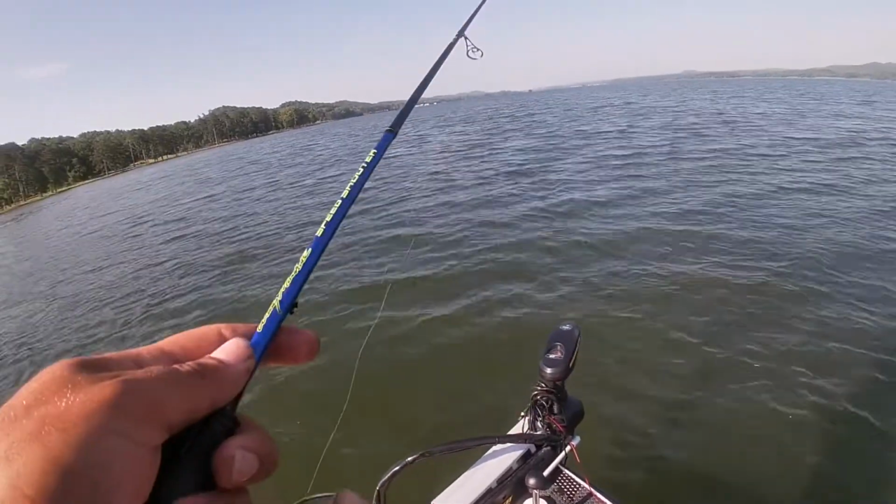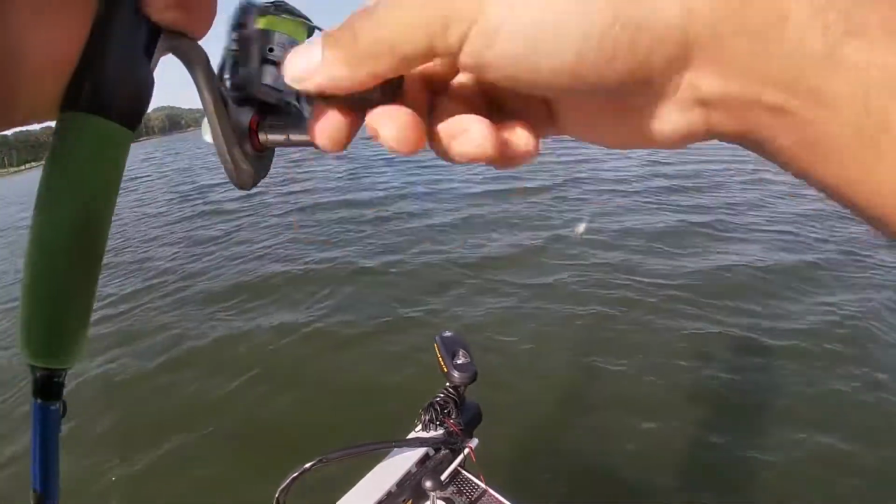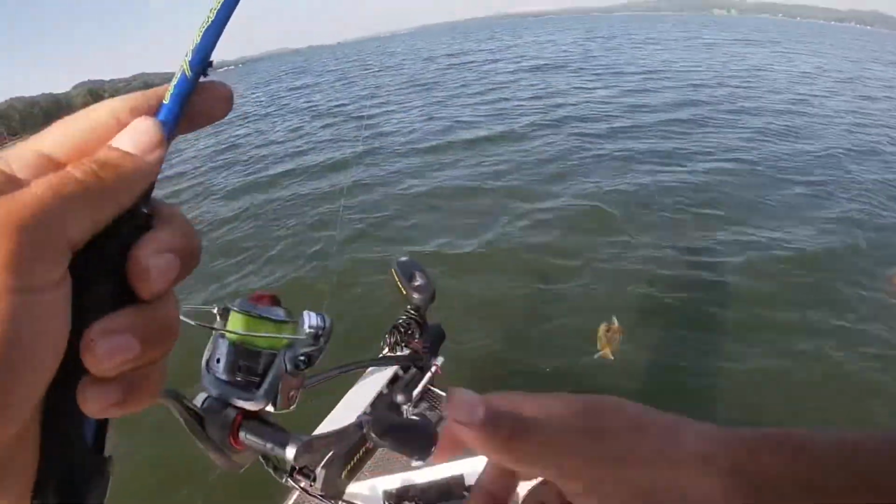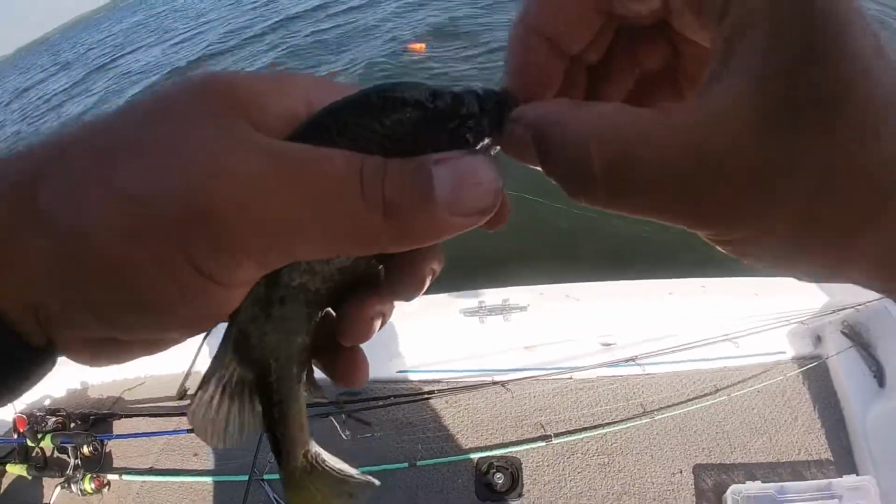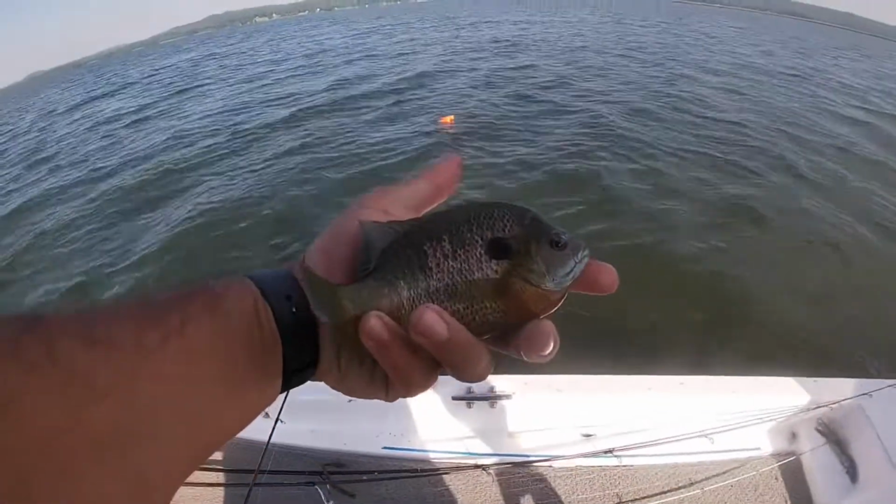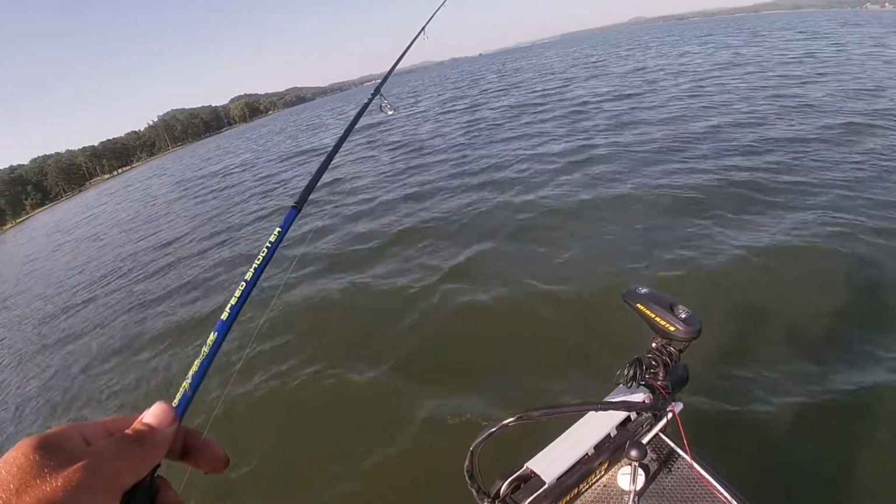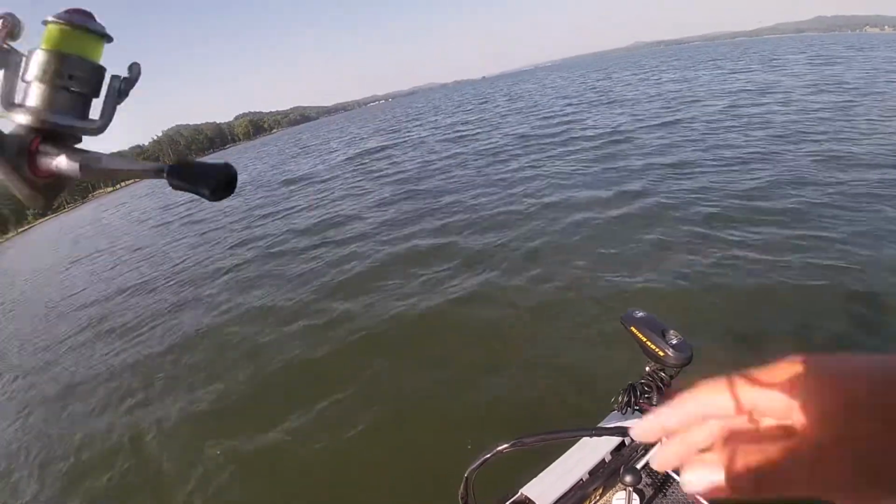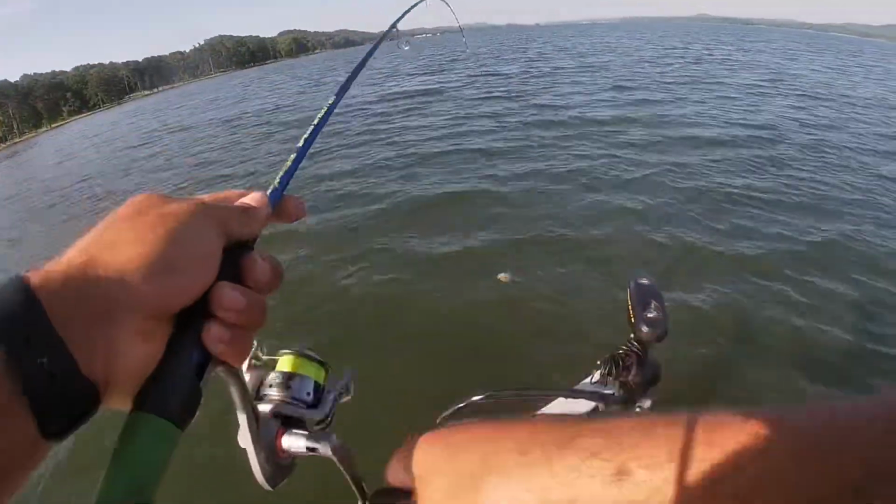Put a waypoint right in the middle. And here we go. Throw him back. There he is. Another small one.